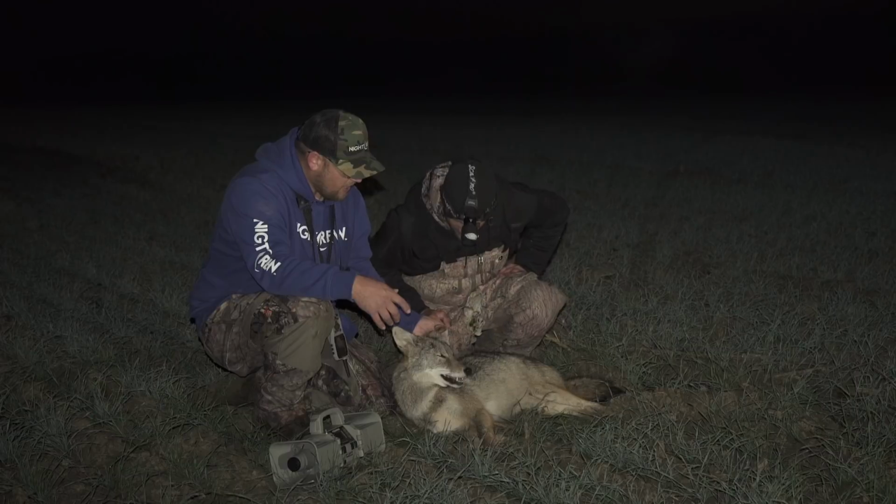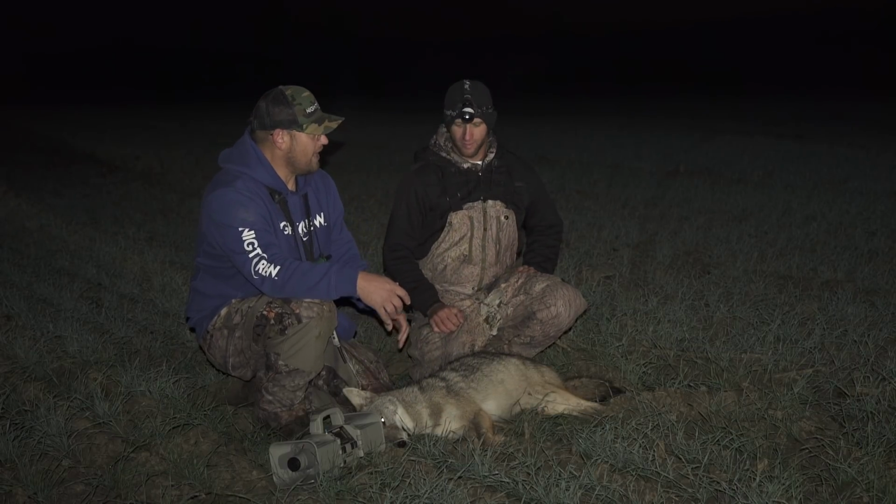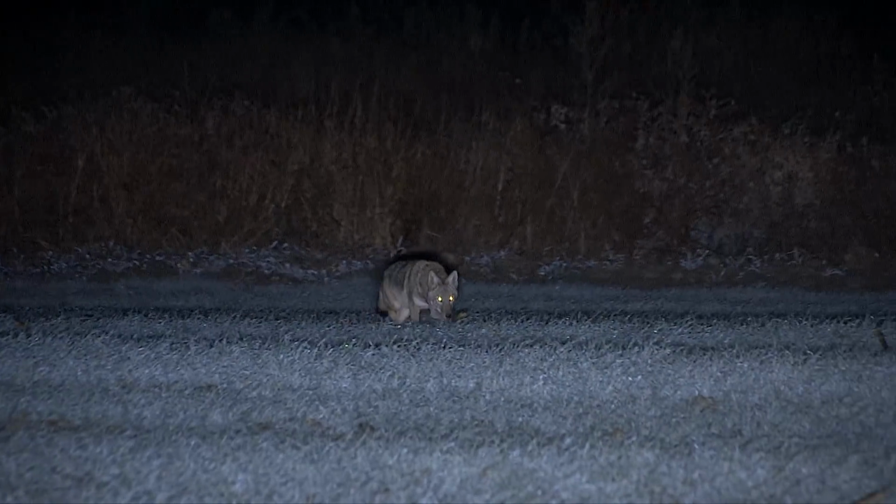Nail. That's fun. I tell you what, that's the way I like them to come in. I know it. I'd much rather have them just walking real slow. Sometimes whenever they're in a beeline, it's hard. Man, it's hard to stop them sometimes.